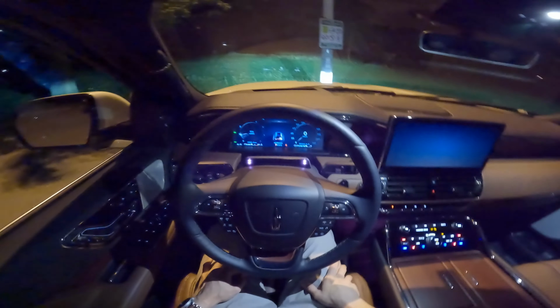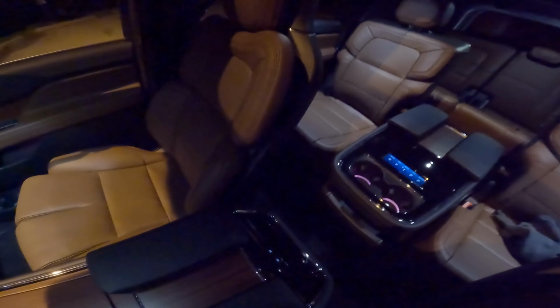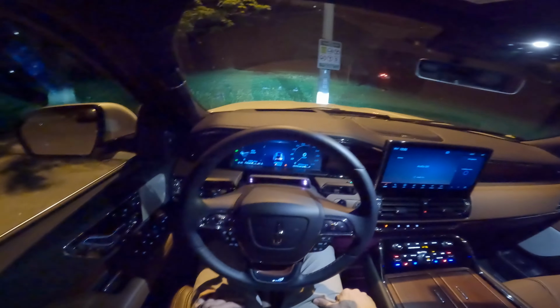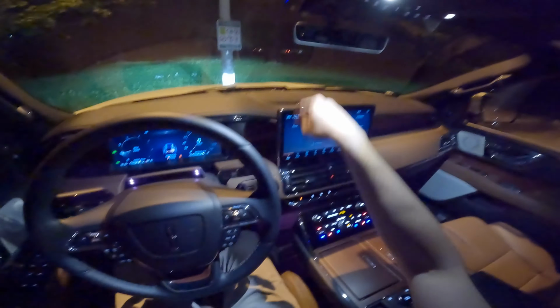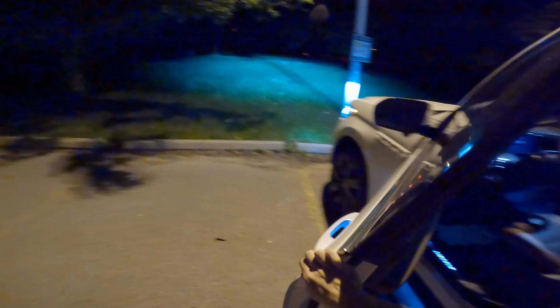My name is Eric, and today we're going to take a night POV test drive for this 2021 Lincoln Navigator Reserve. But before we do that, I want to quickly show you something. Let's turn this off. We're going to take a look at the outside, of course, but I wanted to show you the little light dances and animations this Navigator does when you turn it on and off.